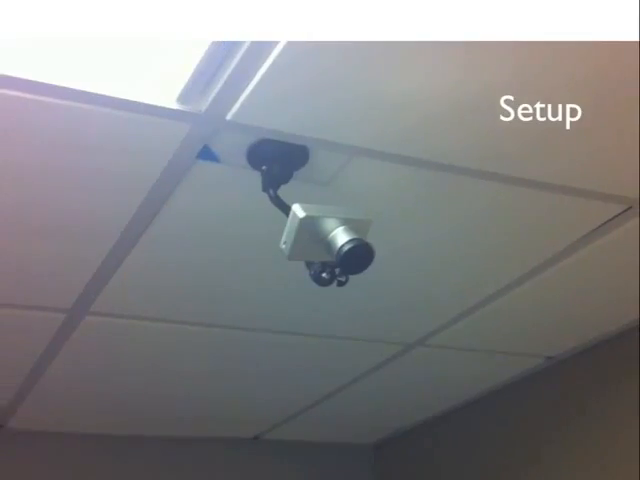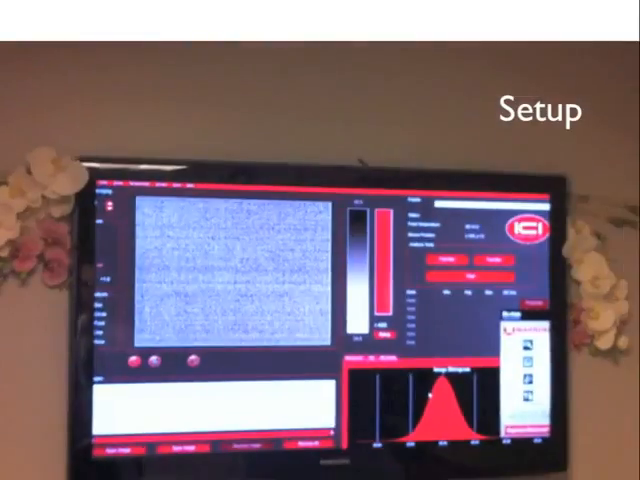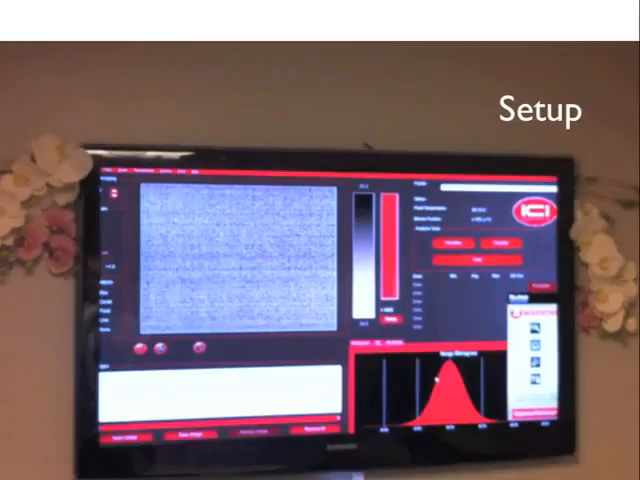The setup included an ICI infrared 7320 camera temporarily mounted to the ceiling facing the acupuncture table. A large flat screen TV was placed on the wall so the acupuncturist could see the video as she needled the subjects.